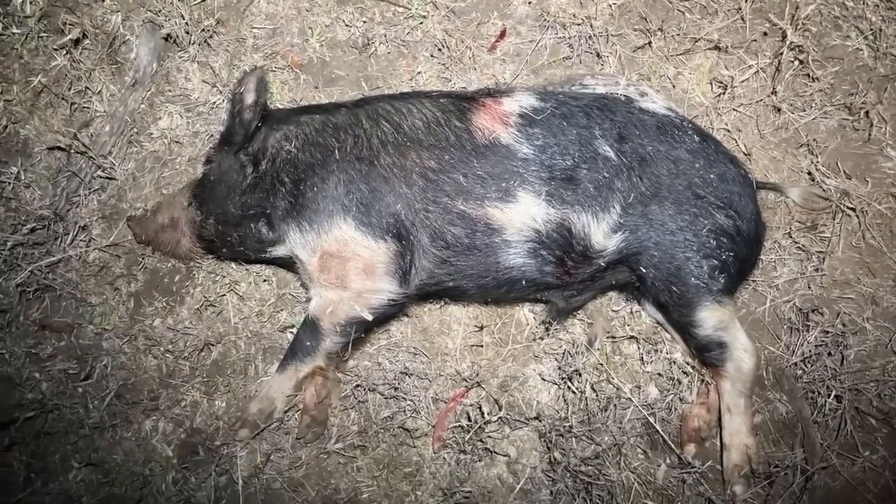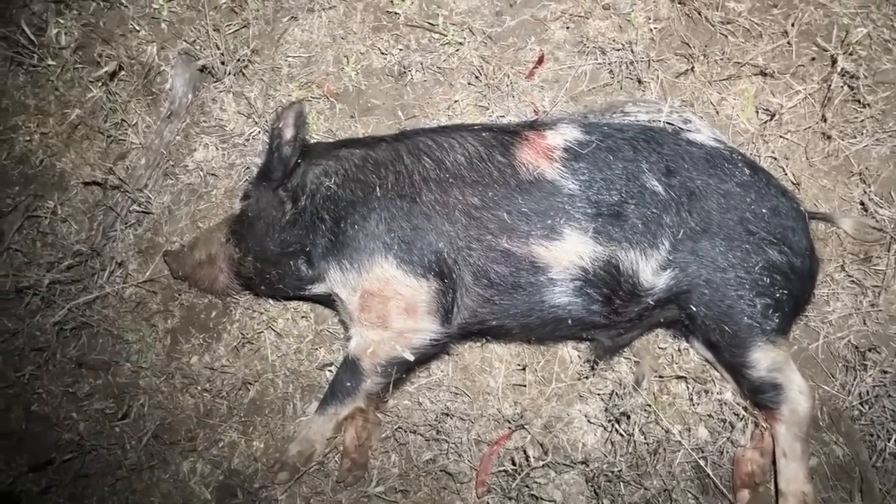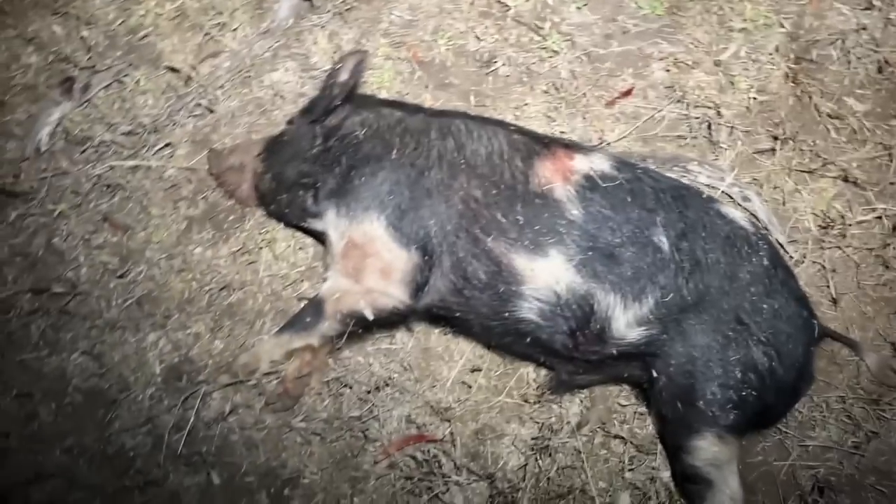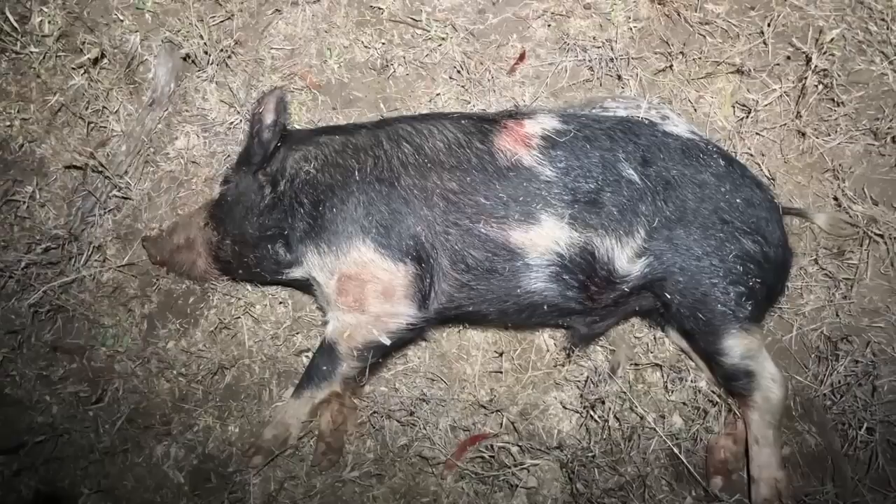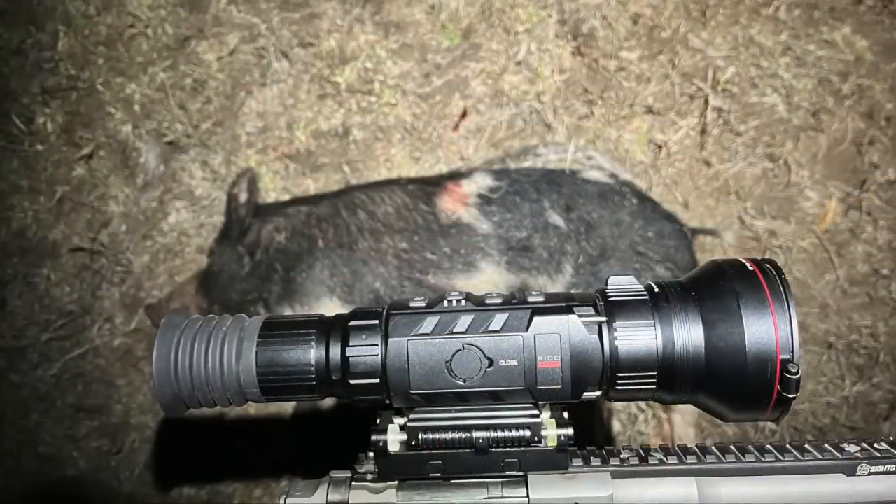Well, here's piggy number 5. This is the last one, I'm pretty sure, that I could find anyway. He's not a real big pig. It's a medium-sized boar, but it was a long shot. I'm going to map it out with the Venza and work out how far it was. But I hit him a few times, I think, before I got a shot placement to actually drop him.